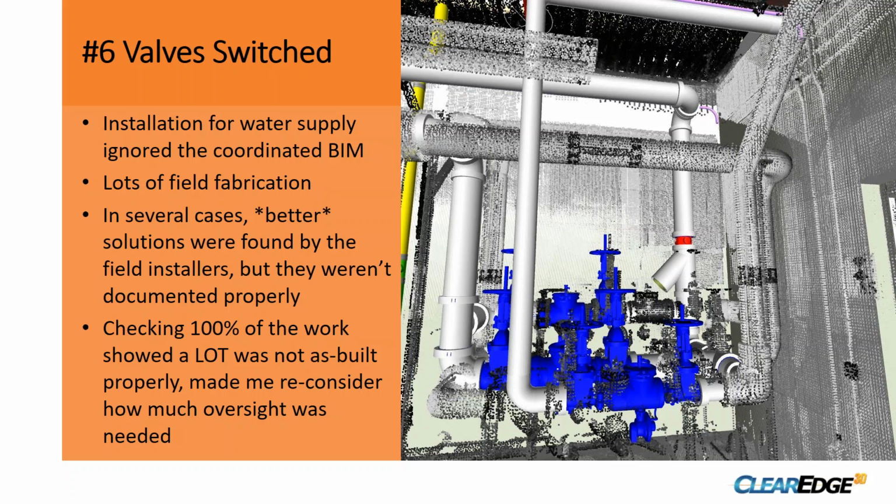You can see here in this image the laser scan of where the pipes got installed versus the model of where those pipes were supposed to get installed. And if you looked at it, they actually did a great job of significantly reducing the linear footage of piping that they had to install. But the effect of it was they basically mirrored the position. These valve gates were all rotated 180 degrees, and this happened in several places throughout this central utility plant. And while I think one could argue that the solution they came to in the field was a better solution, they never documented it into the as-builts.